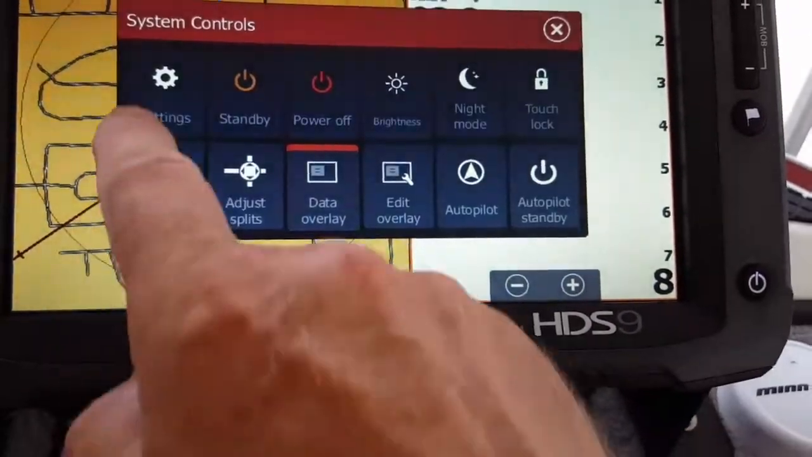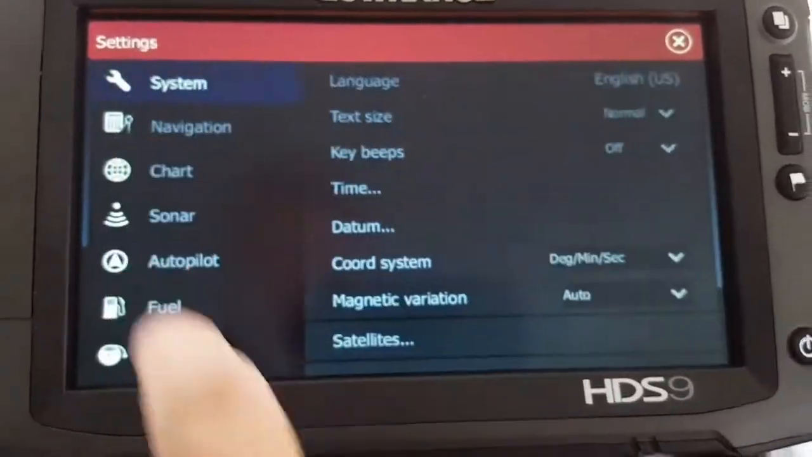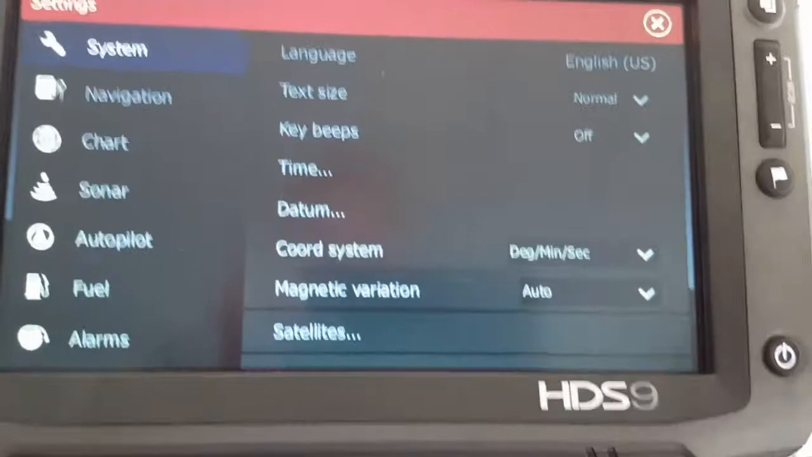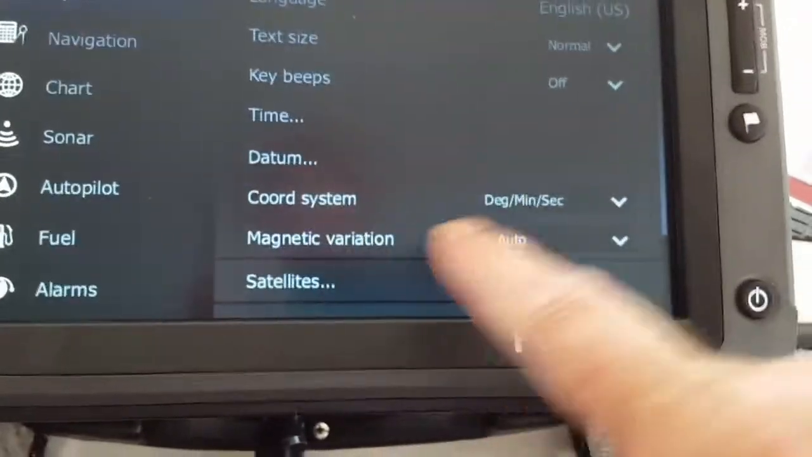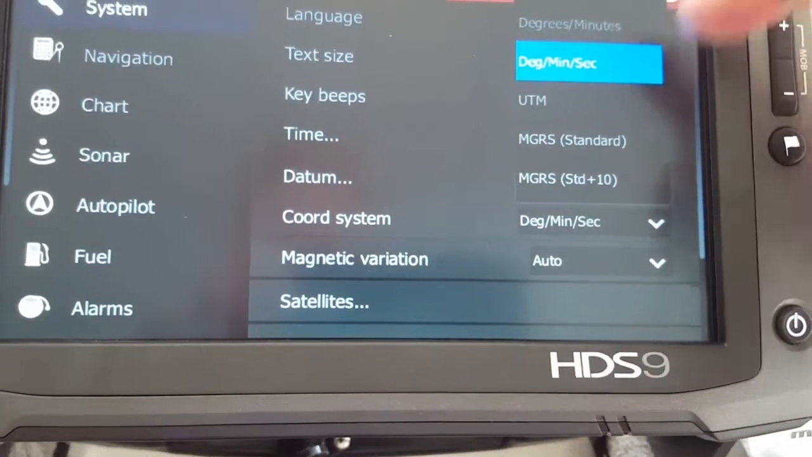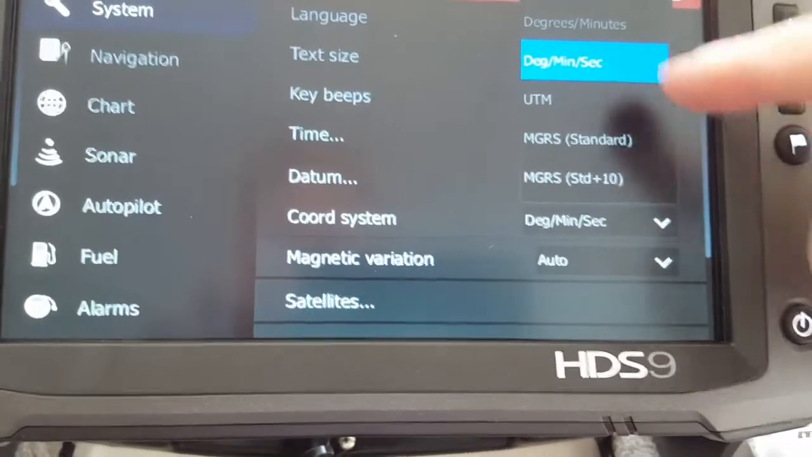That's pretty much it. You go back into settings, open it back up again, and what I like to do is come up to system, and here's my system. It's got English for US. I've got the text size to normal. Turn the beeps off. I come down here to coordinate system, and normally it defaults through Lowrance. This is usually set to degrees and minutes. I like to put mine at degrees, minutes, and seconds.